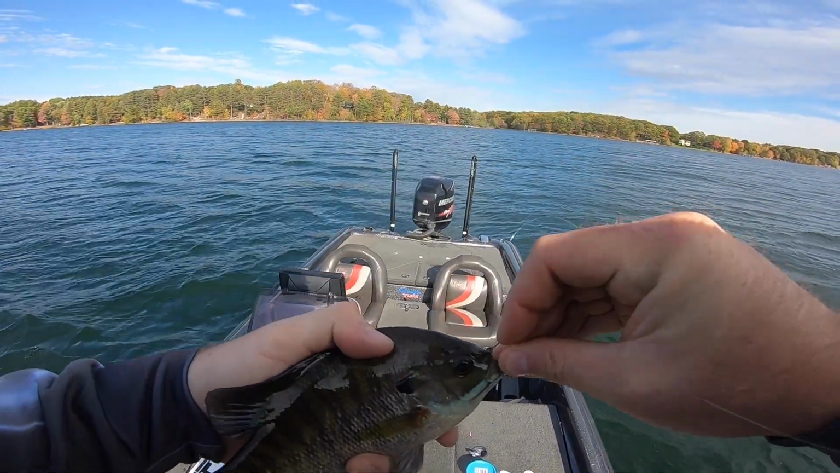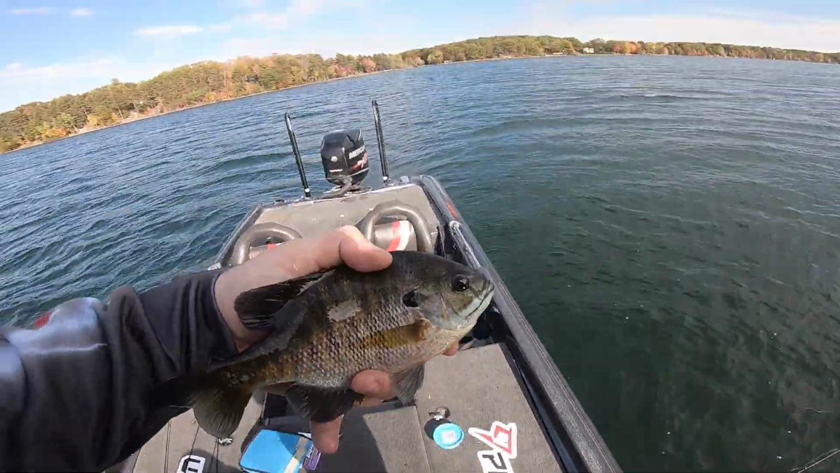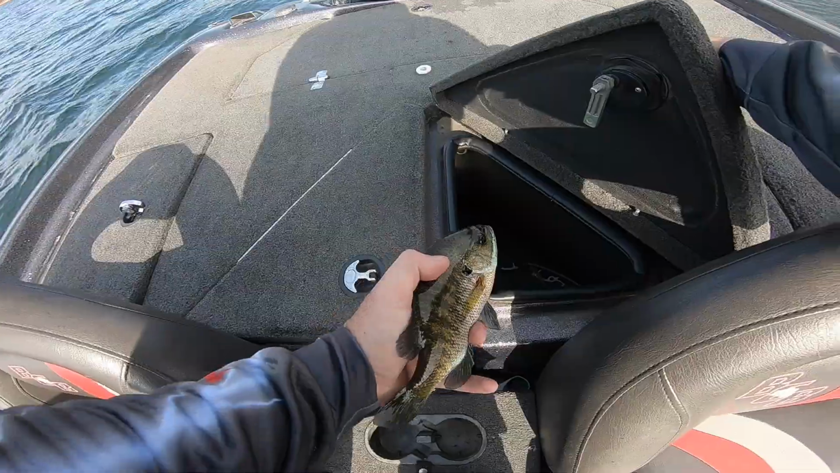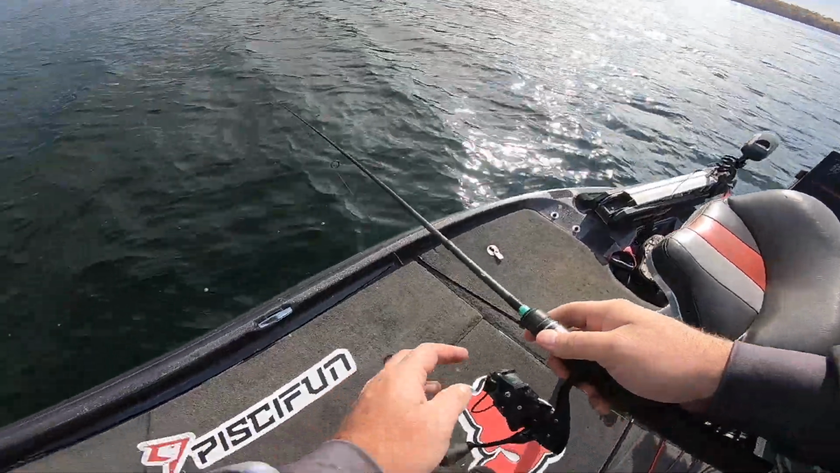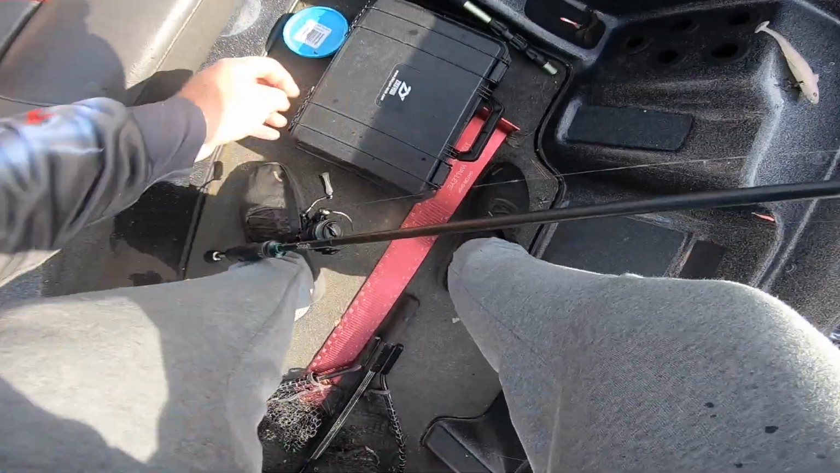All right, we're gonna go ahead, get that guy in the live well. Nice purple colors on that one. Pump in some water in our live well here. Throw him in. All right, let's do that again, guys. Fish are definitely hungry. That's a good sign. They chased my Gulp pretty readily. We're gonna try that again.